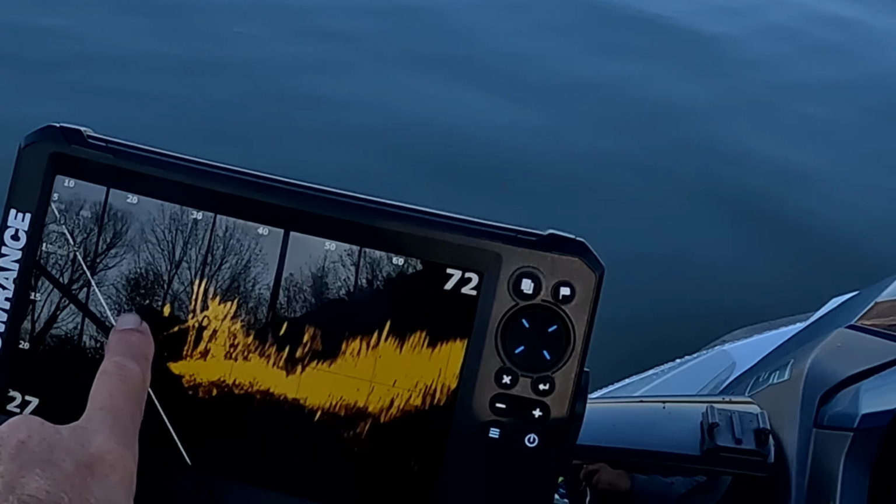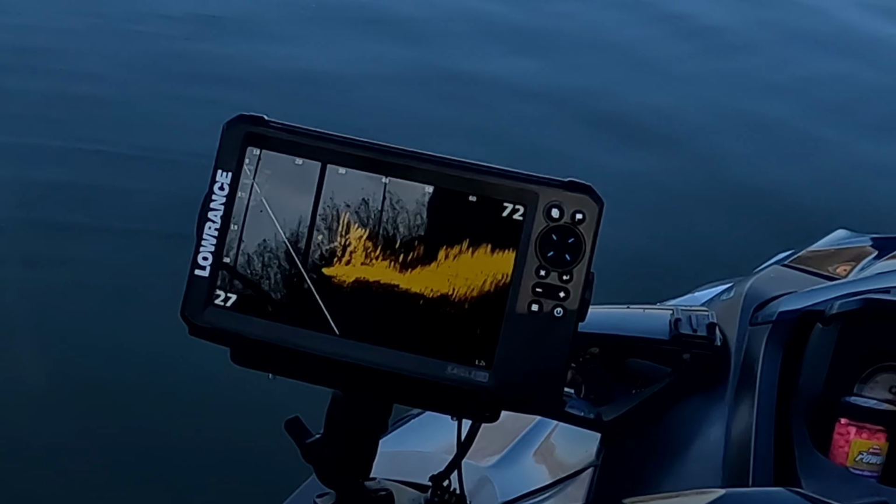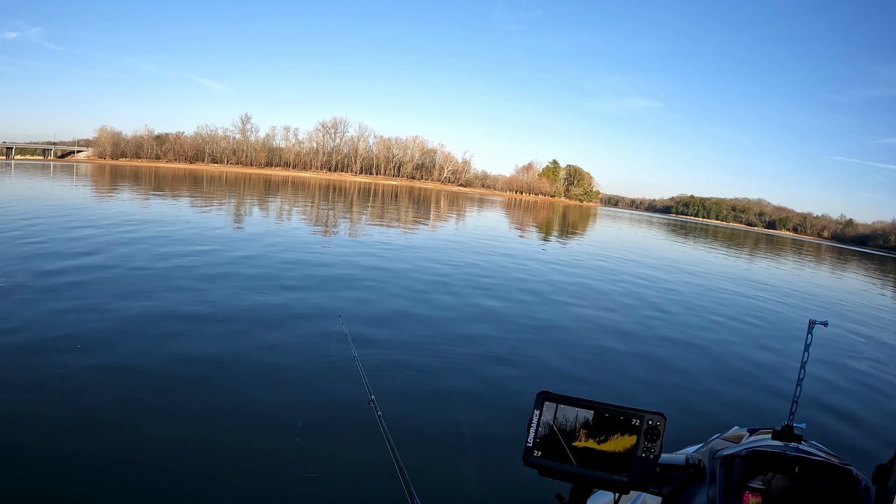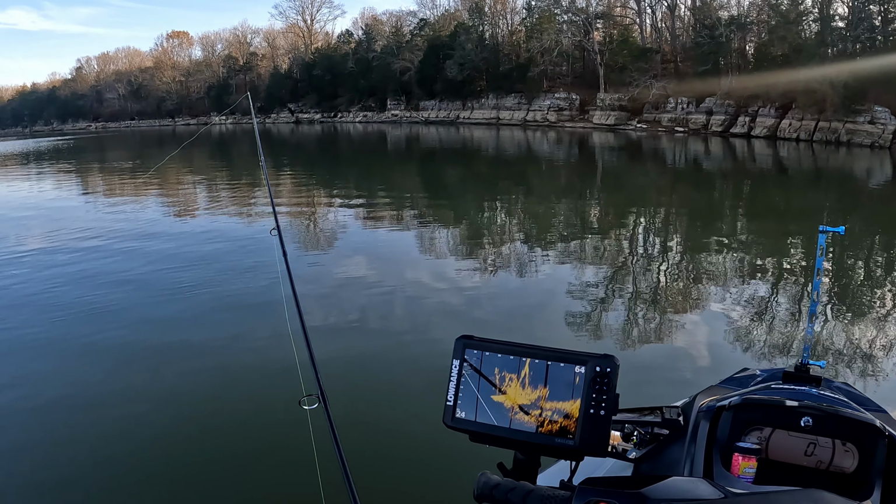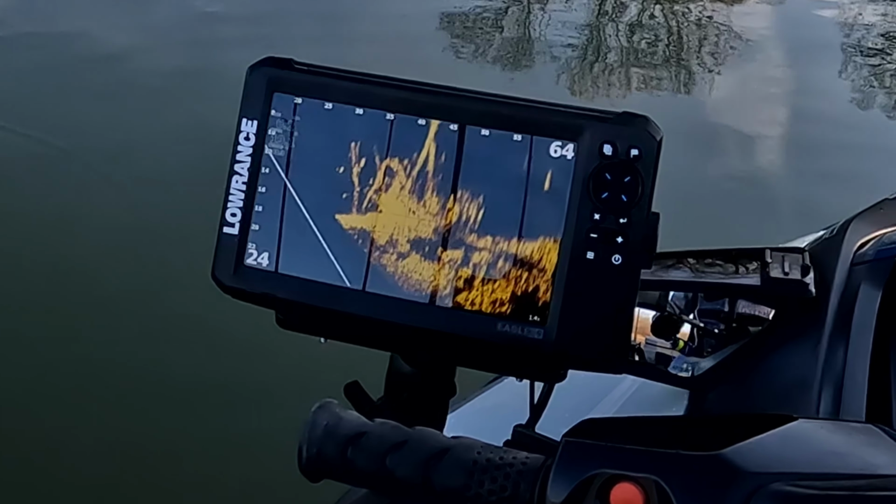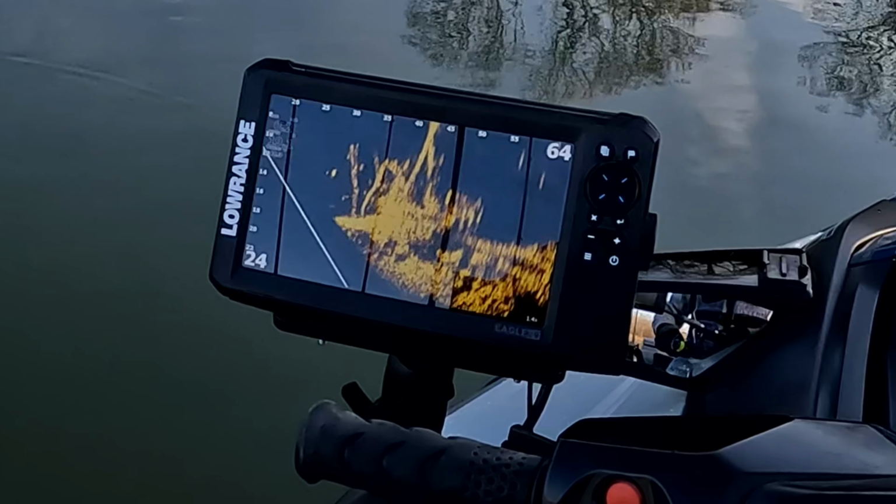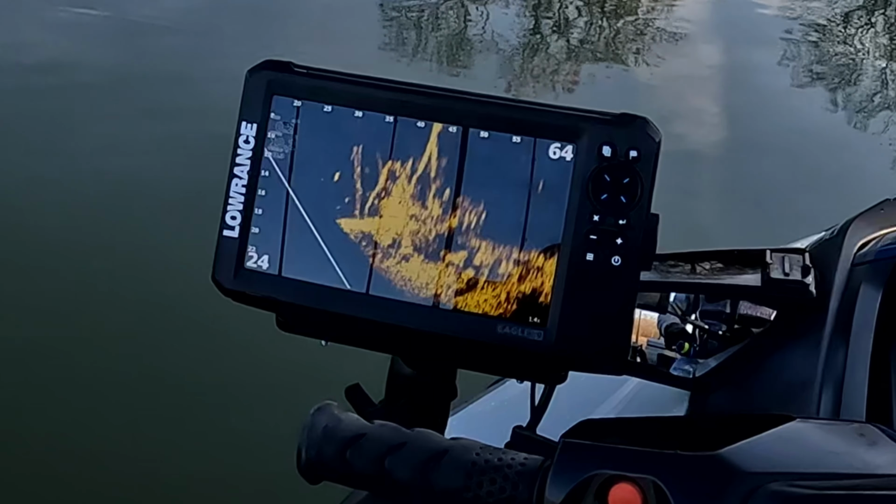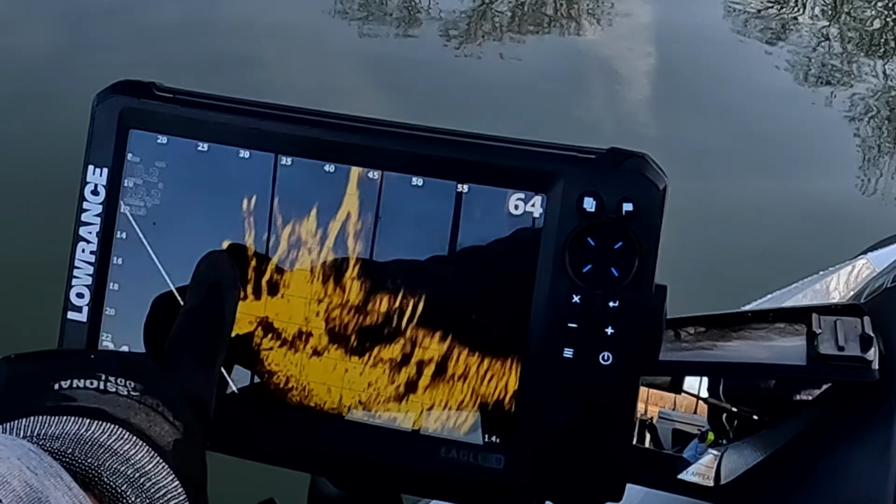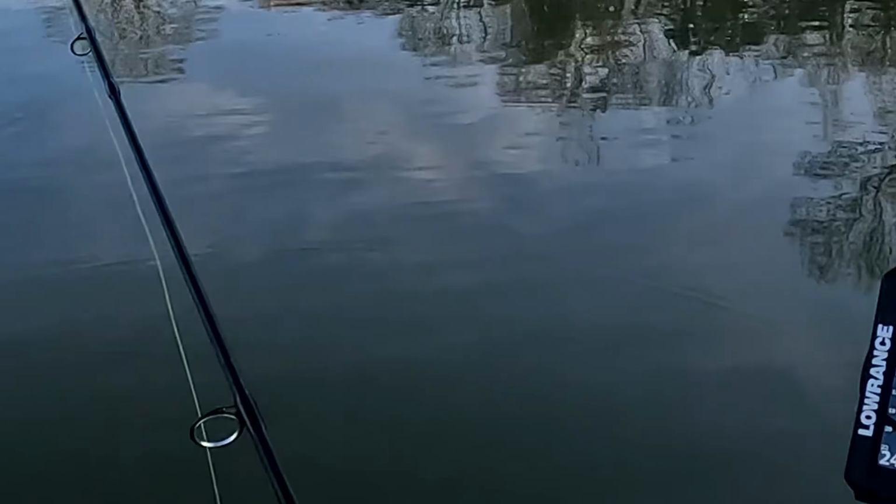There's my lure. Up. They came right out of the tree, but didn't take it. Whoa. That is so cool. Got one going after it. He let go. See him right here. He came up. He came out of the tree and came after it, but I didn't see it.